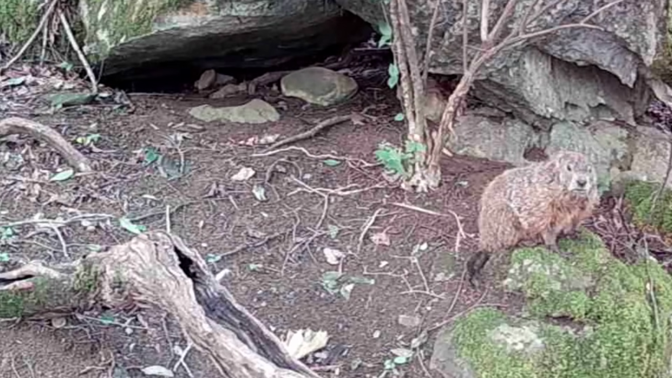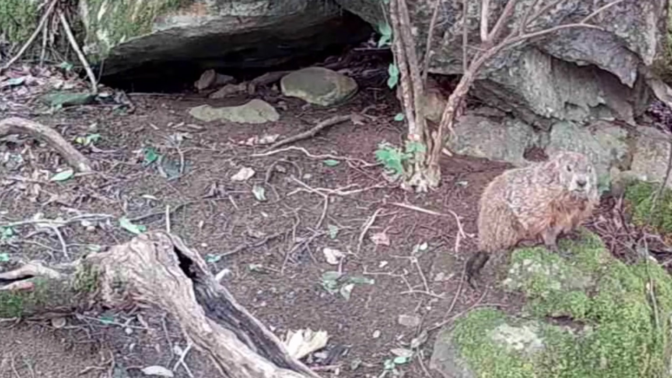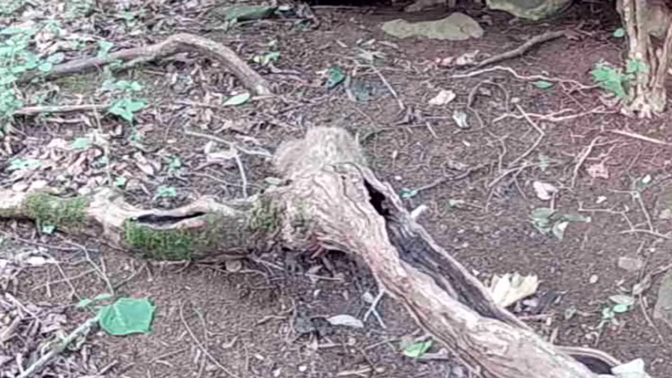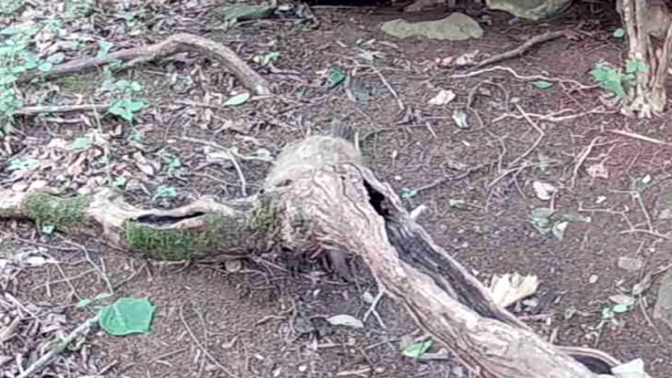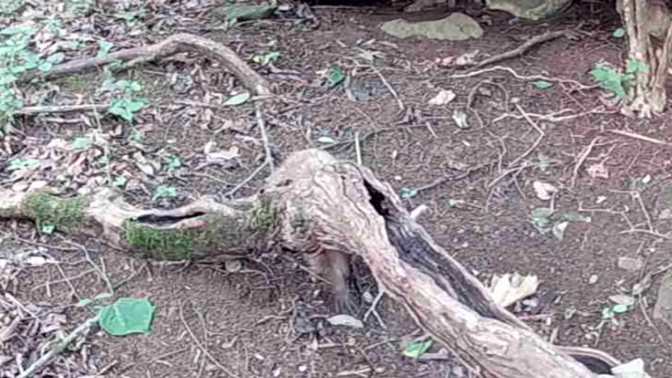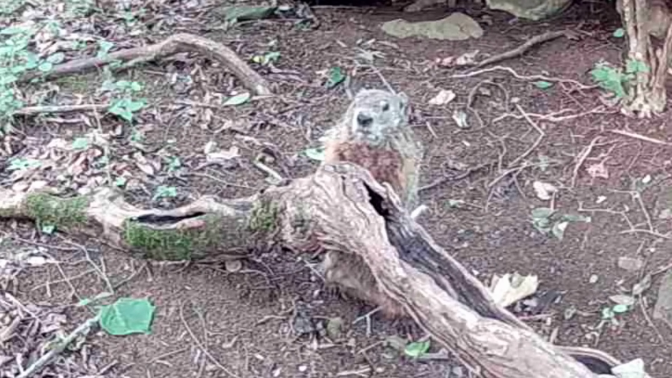But there's old Dirty Dan. What you up to, Dirty Dan? Checking things out on the patio, ain't you? Ain't you so comical? And he's sharpening his teeth or cleaning his teeth. Just cleaning his teeth there at the log perch. Checking the neighborhood out.